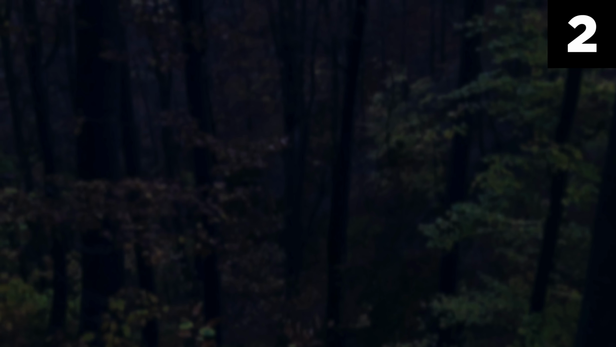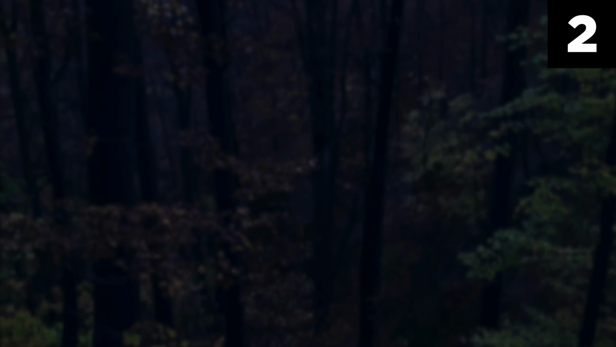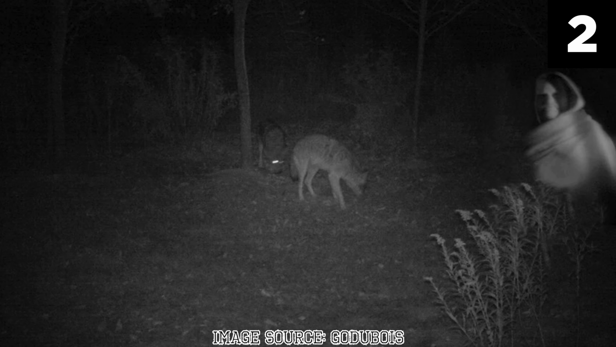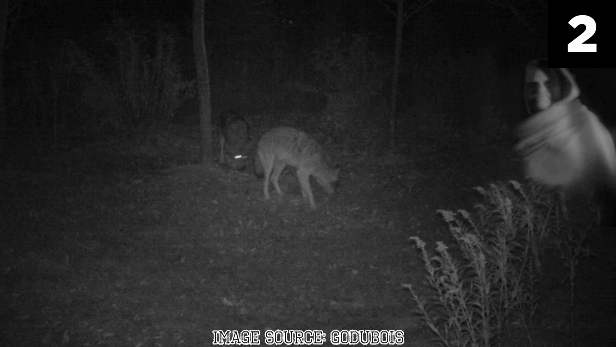Number 2. The Witch in the Woods. In the eerie quiet of the woods, where shadows stretch long and the silence is profound, one mysterious trail camera capture has mystified observers. Known as the photobombing witch mystery, this unsettling photograph first surfaced in an online forum, quickly gaining viral attention for its chilling content.